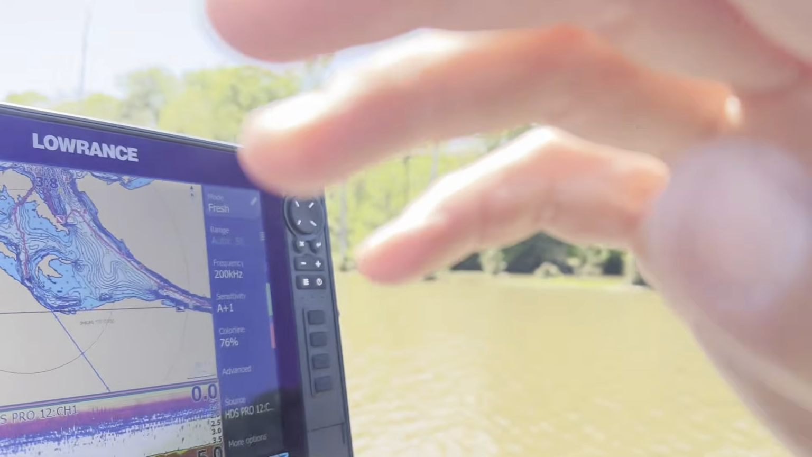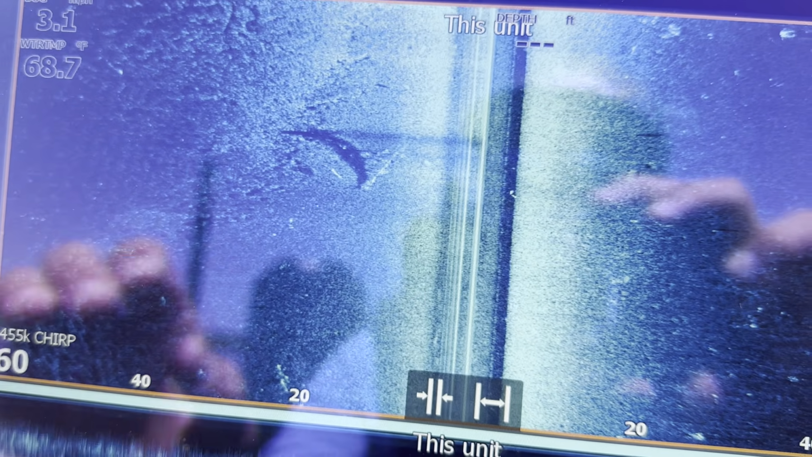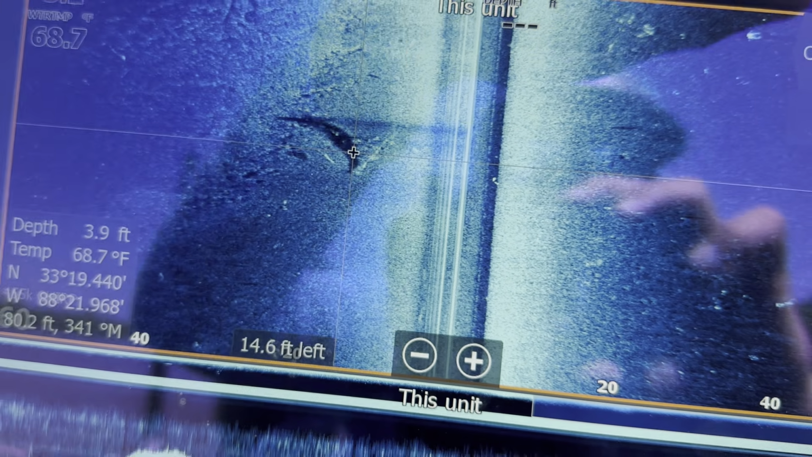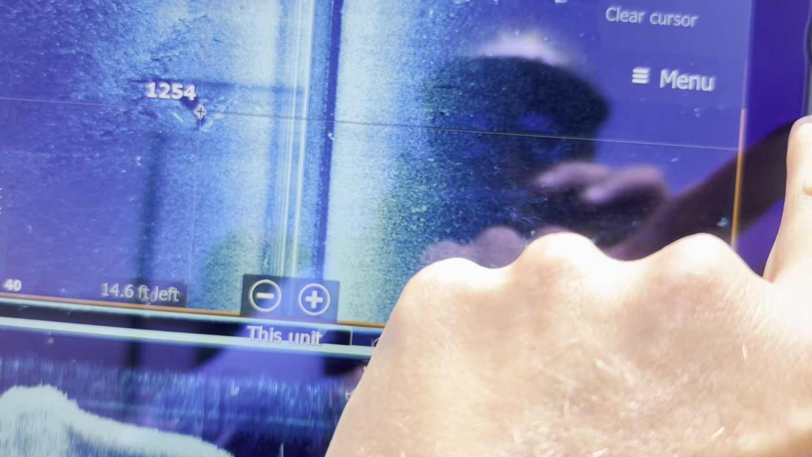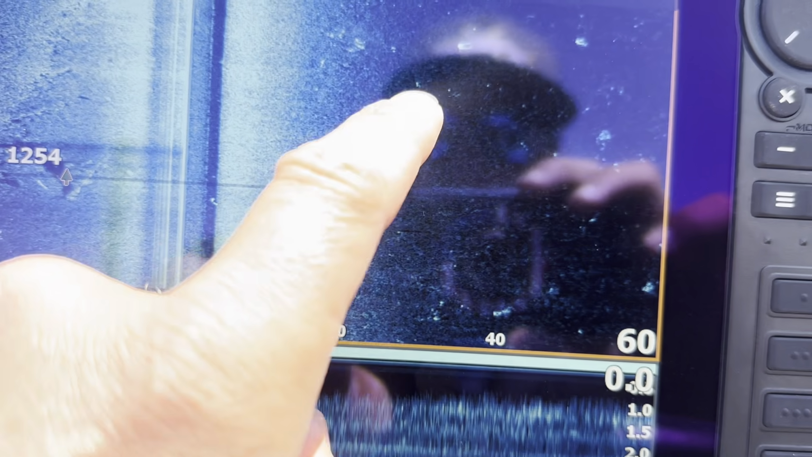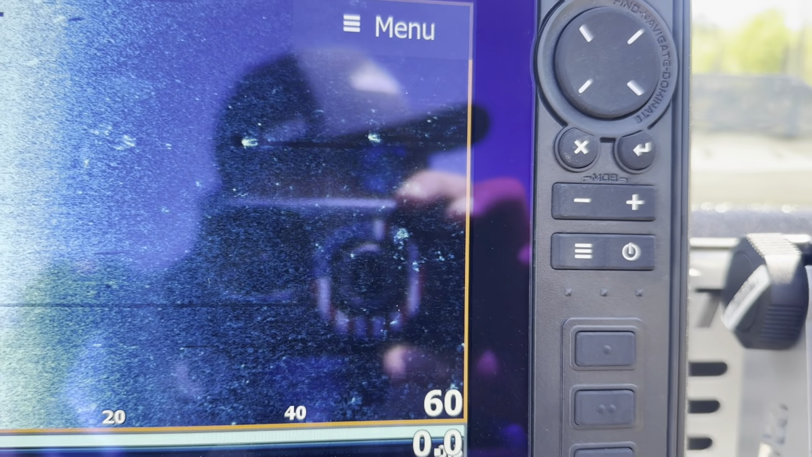Nothing too crazy. Over here on our side imaging, we got a piece of wood out there. It's like a lay down, so I'm going to click on that. Hit my arrow. My lay downs, I use green for that color. Just helps me find them. Then over here, we can see those bright spots. That is the cypress trees. So there's cypress trees over there.